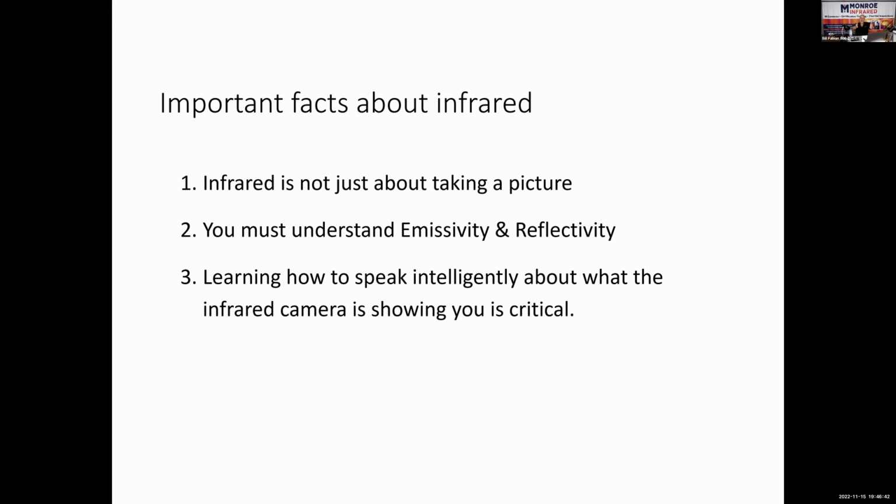He's looking into an electric panel and he goes, "Why do I have a hot spot in the bus bar away from any of the lug connections?" And I looked at it and I said, "That's your head. That's your head reflecting off that bus bar." So you've got to understand emissivity and reflectivity. And most importantly, number 3 on this page, learn how to speak intelligently about what the infrared camera is showing you. Don't overspeak what the infrared camera is showing you.